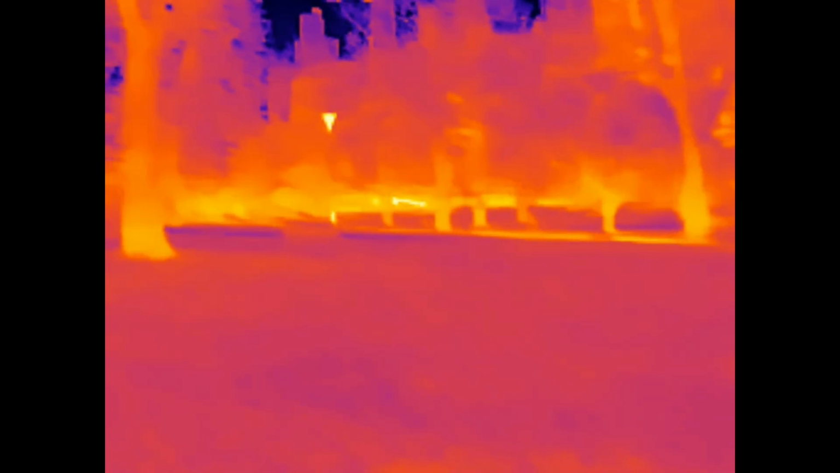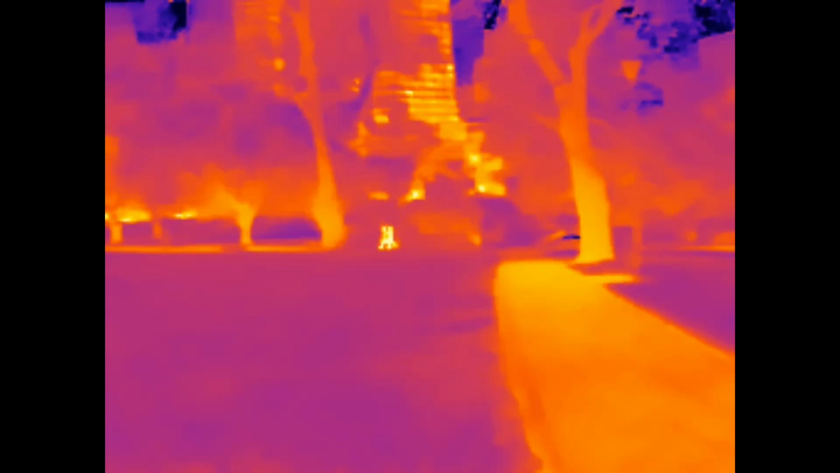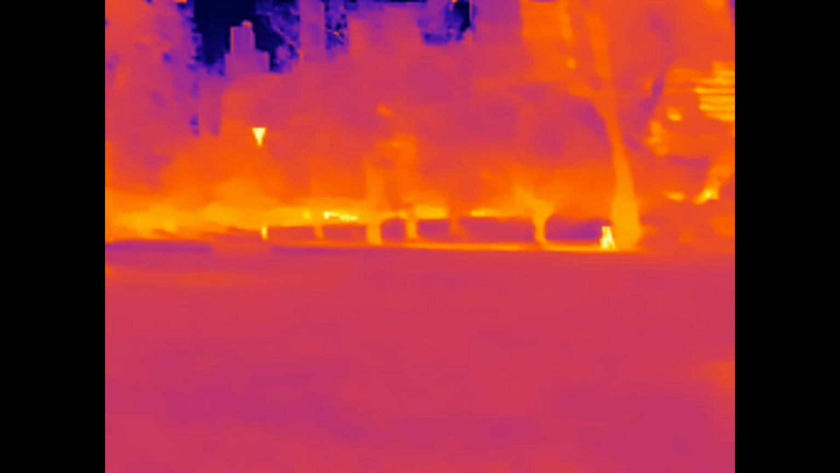I think that's all behind the tree. I don't know where they've gone, but yeah, the black hot seems to offer the best, and you can increase the brightness to really make things pop out more.